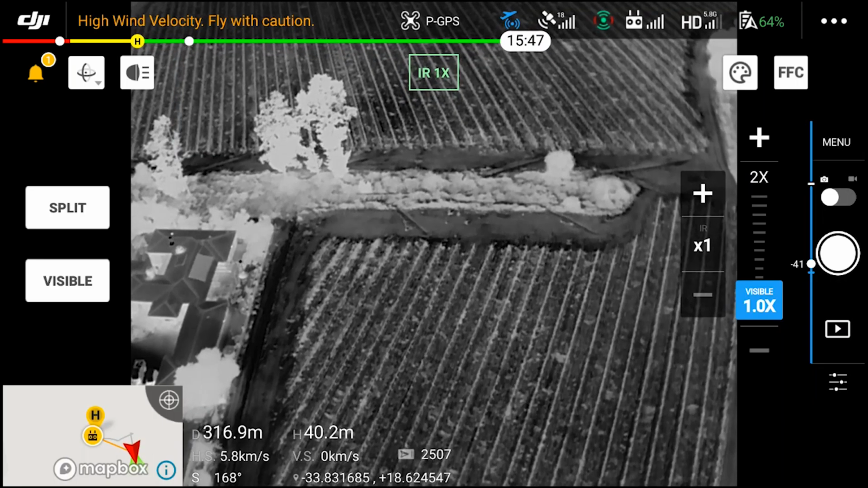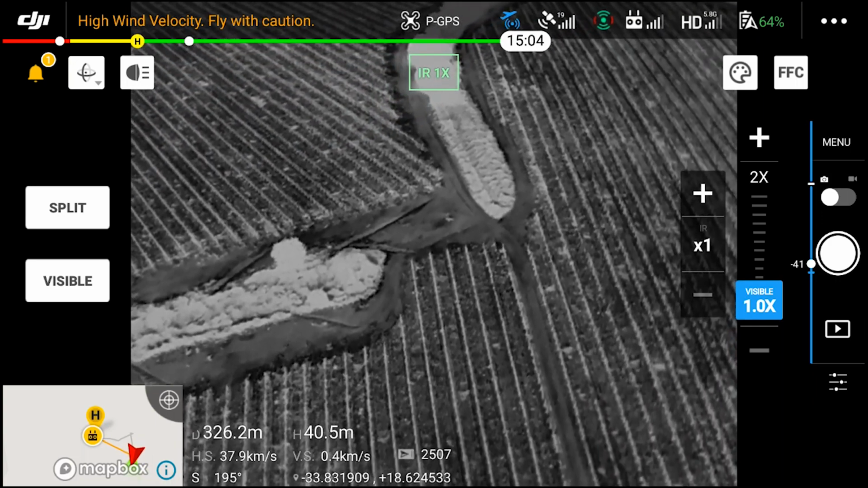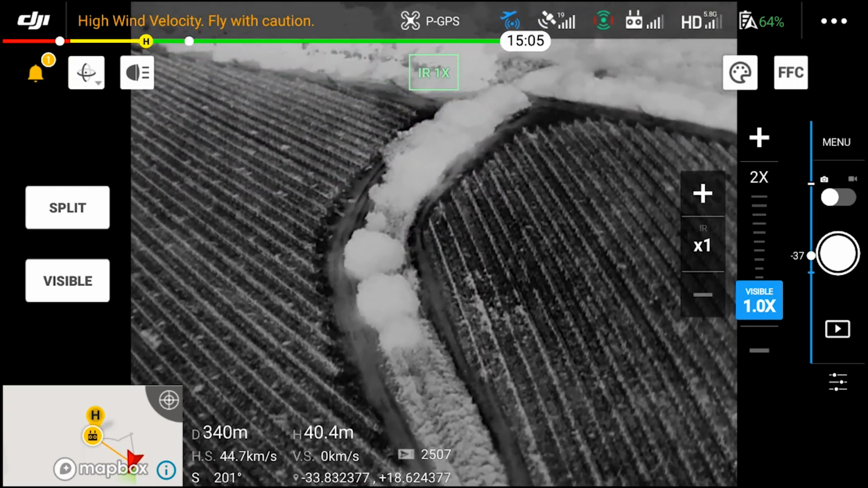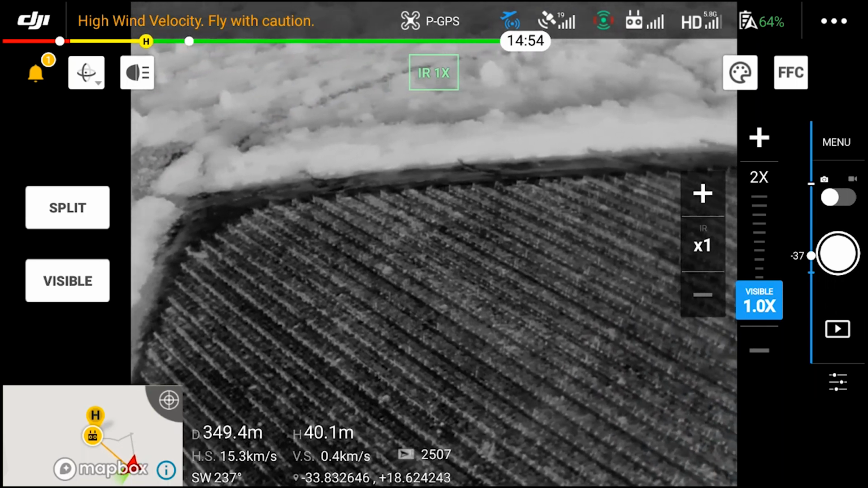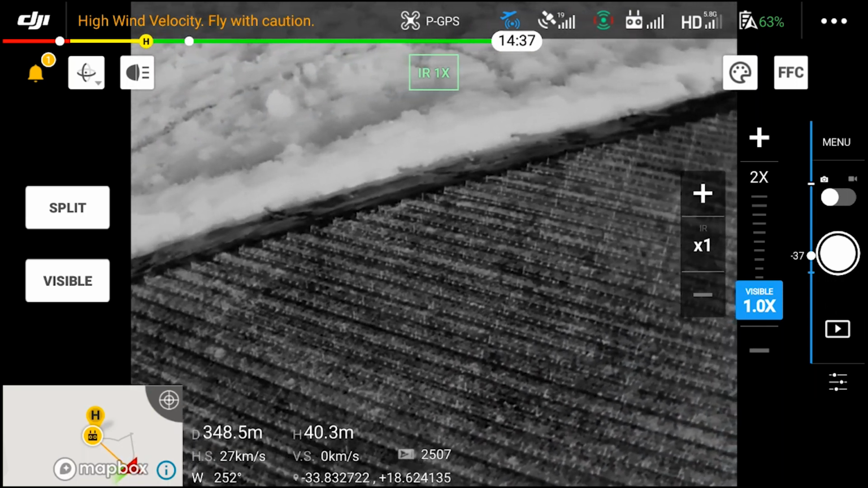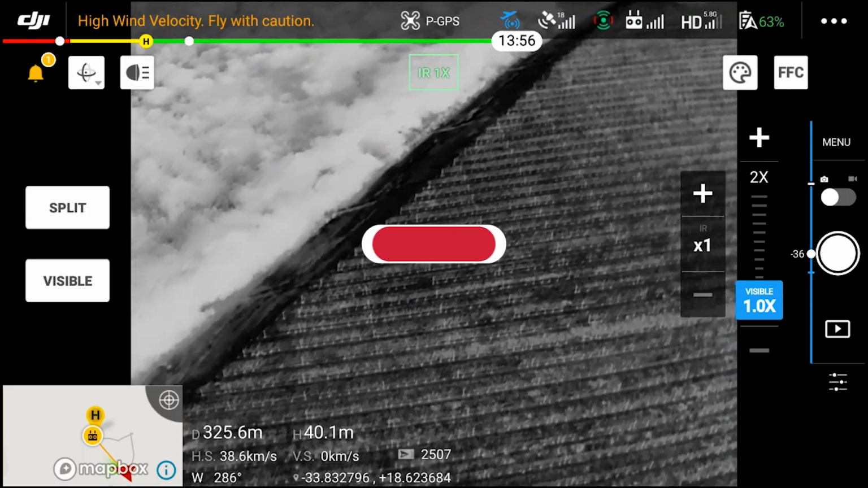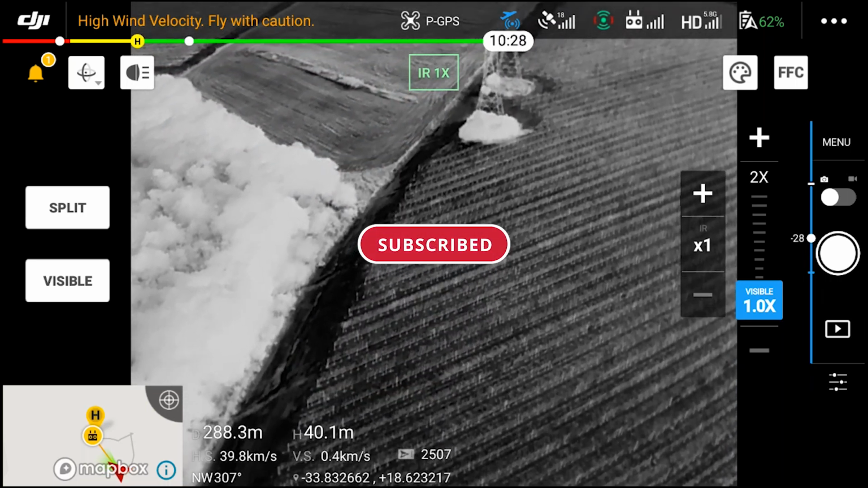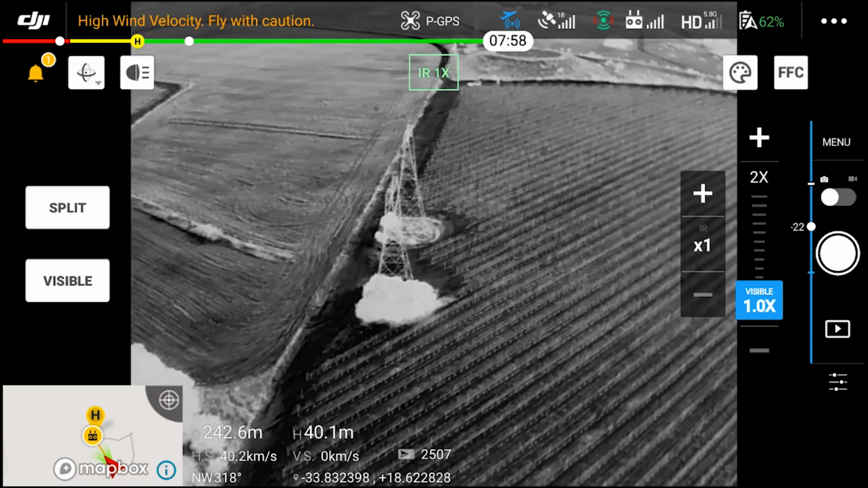Whereas the complete opposite is true with the Mavic 2 Enterprise Advanced. Here we're flying over the vineyards, and you can see the clear definition of the road next to it, as well as the bushes, the actual vineyard itself. And as we turn around, you're going to start seeing the definition in the actual plant itself. As you can see, each one of these plants have a little white spot at the bottom. That is the actual stem of the plant sticking out of the ground.